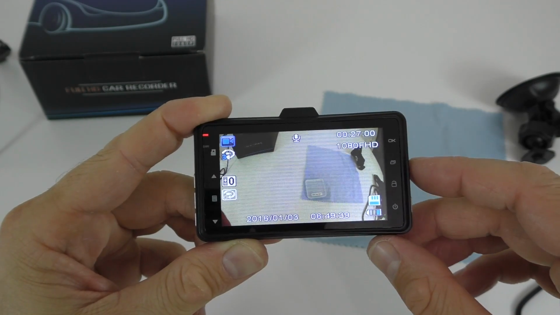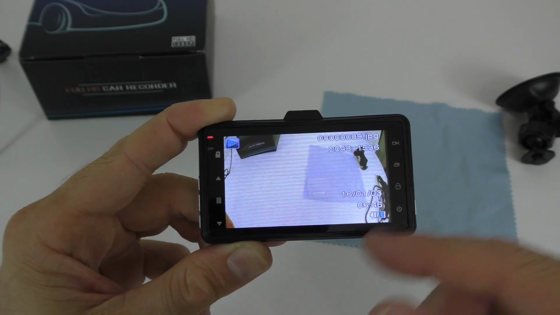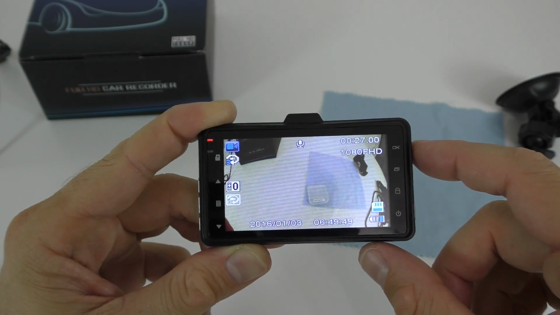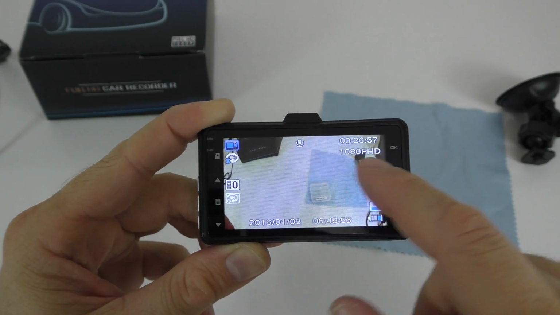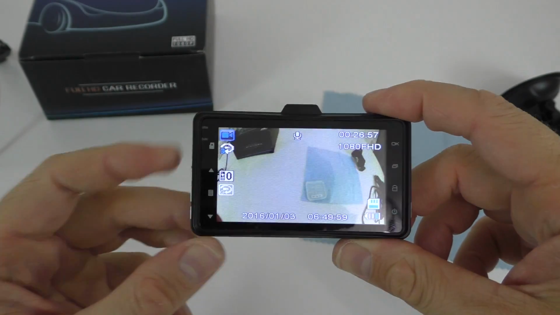So here we have a couple of modes. If you press this button you switch to picture taking mode. This is the playback mode, and if you press that back you're in video recording mode. So very easy. If you press OK, it starts recording. If you press OK one more time, it stops recording. So very easy to use. If you are in picture taking mode, the same. You press OK and then it will take a picture.